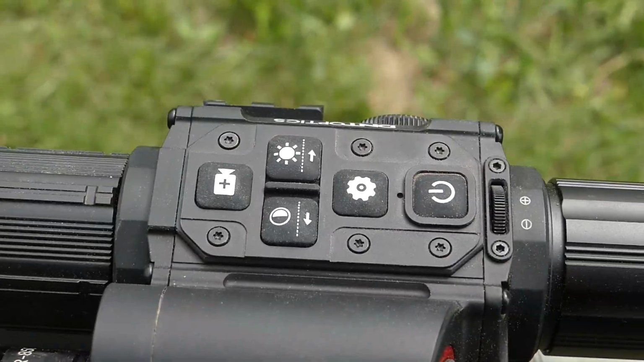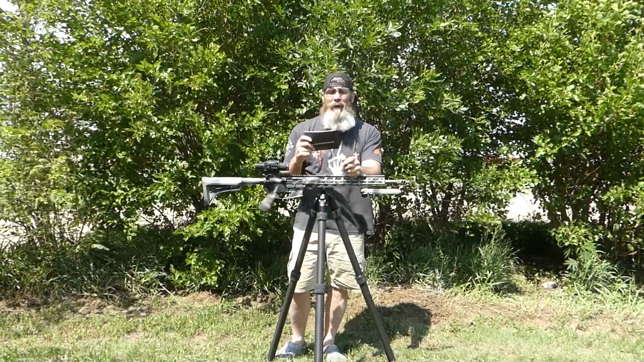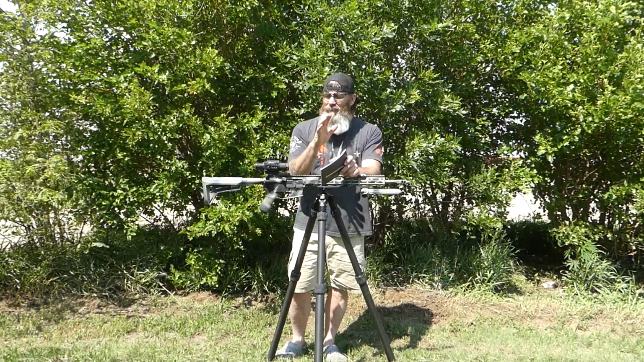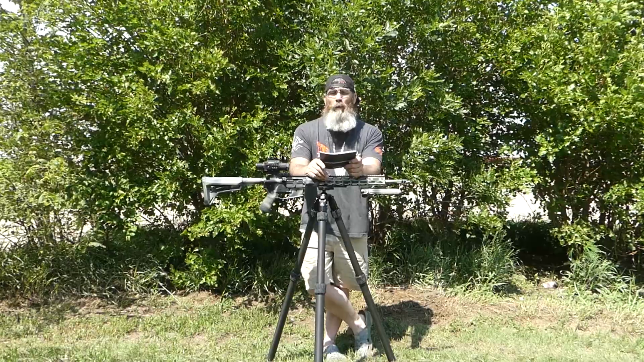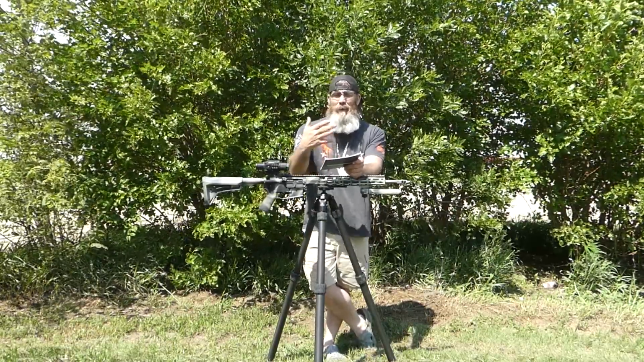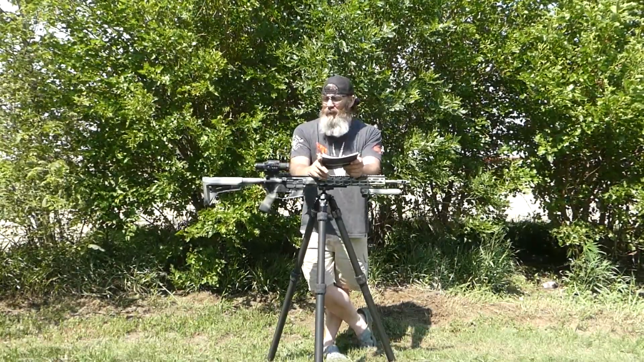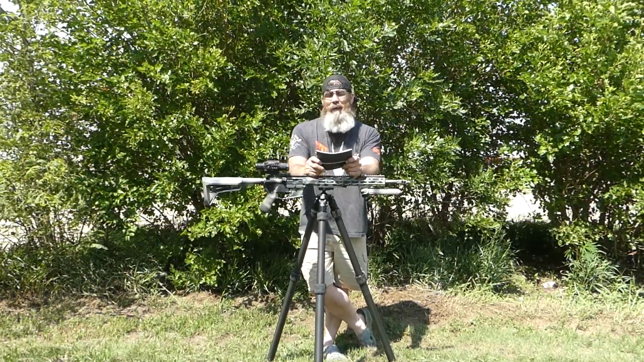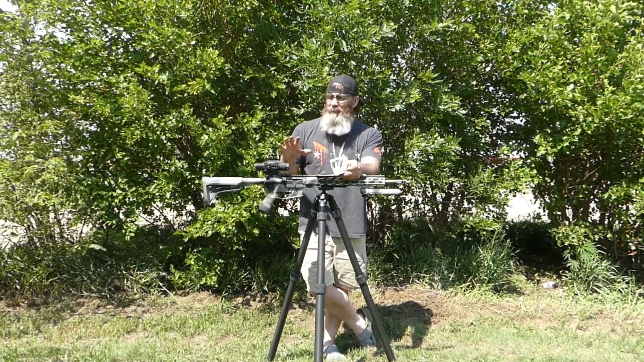Real simple controls on this thing. I didn't even really look at the instruction manual. I have a hard time taking from paper and putting it into process, so I either have to go out and play around with it like I did with this one, or look at videos such as this and learn that way, by somebody communicating the process of using it. Between watching some other videos and just getting this thing out on my own and working with it, I think I've pretty much figured out most of the highlighted aspects of this scope.